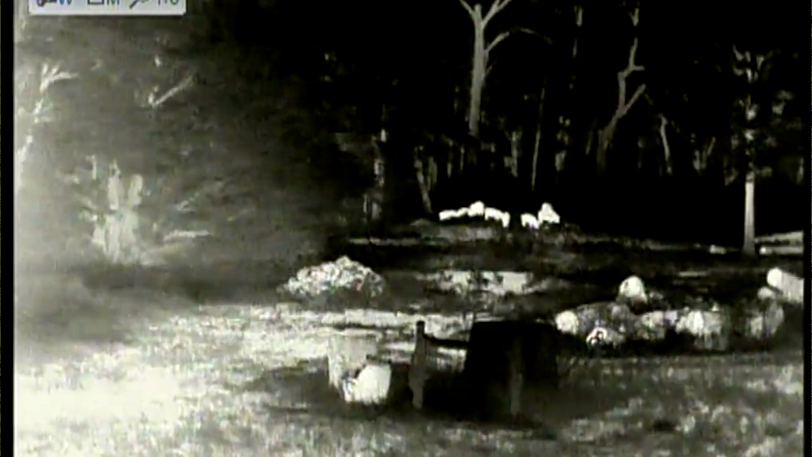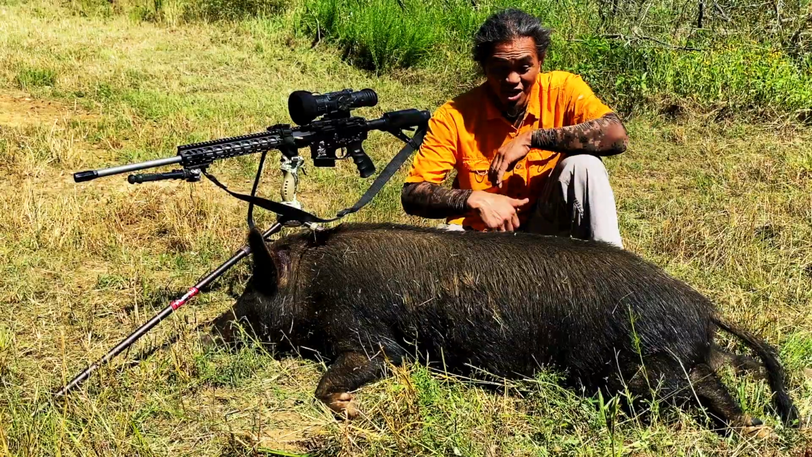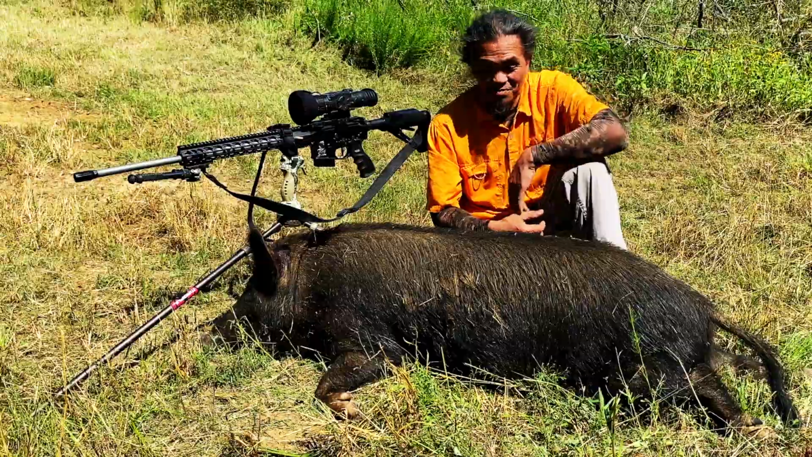When I was coming down the hill, I kept scanning across the field to make sure I wasn't going to get busted. The next thing I saw was a group of piglets coming out in the field, so I quietly dropped everything I had, ran up the hill, and it's a rocky hill. I'm surprised they didn't hear me, but I think the thunderstorm was keeping my sound down.